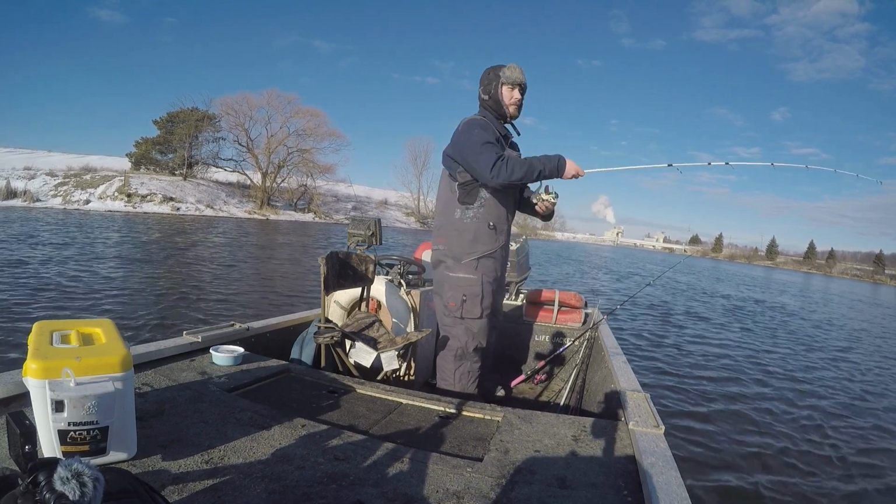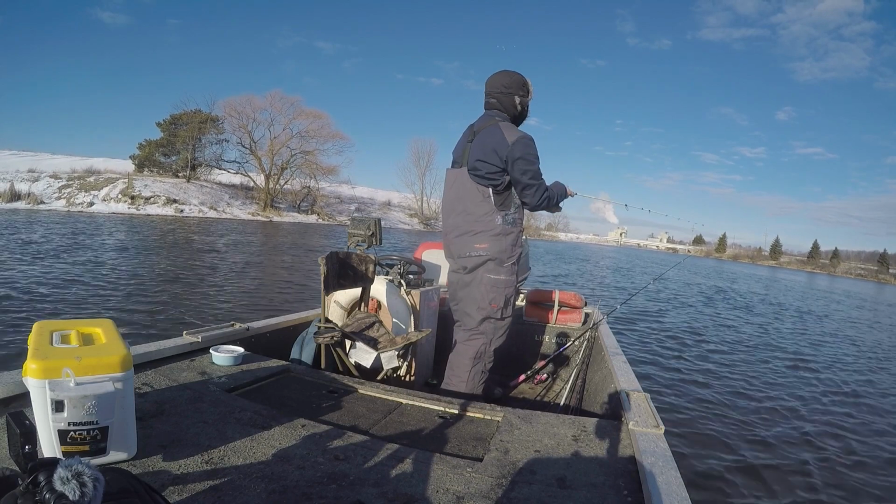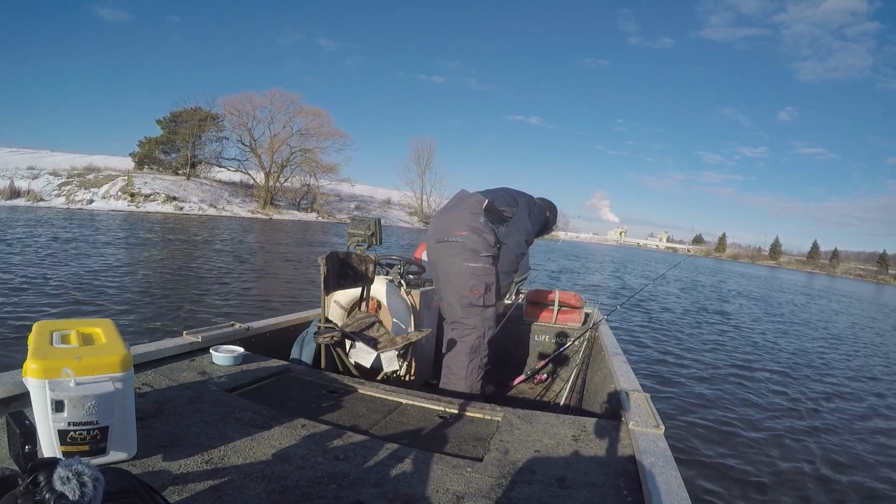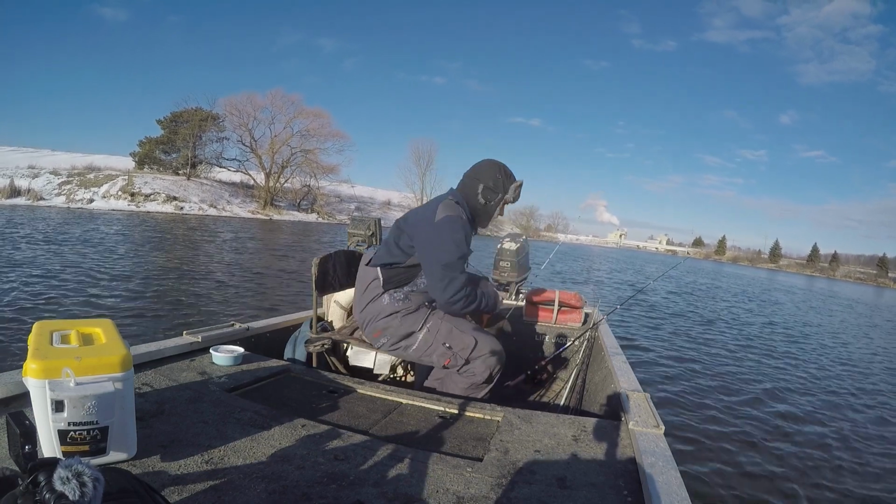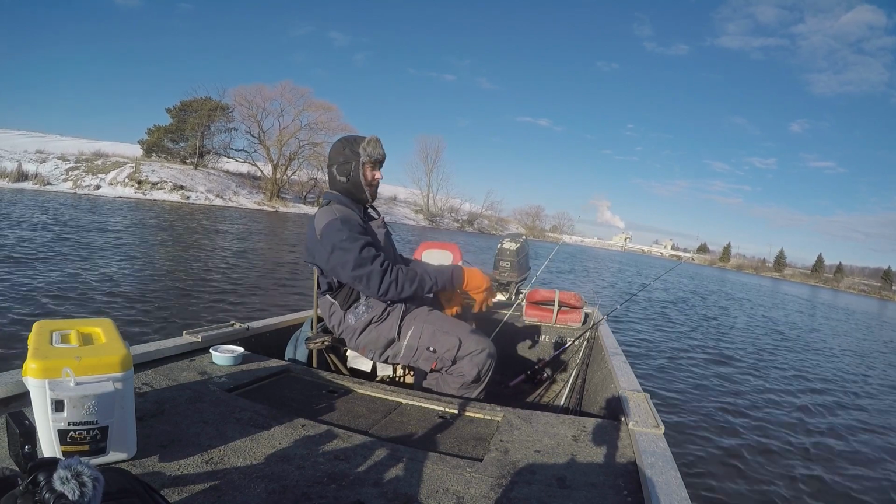Send this one down the middle until I figure out where they're biting. Alright, time to wait. Give her about 4 minutes, check the rods.